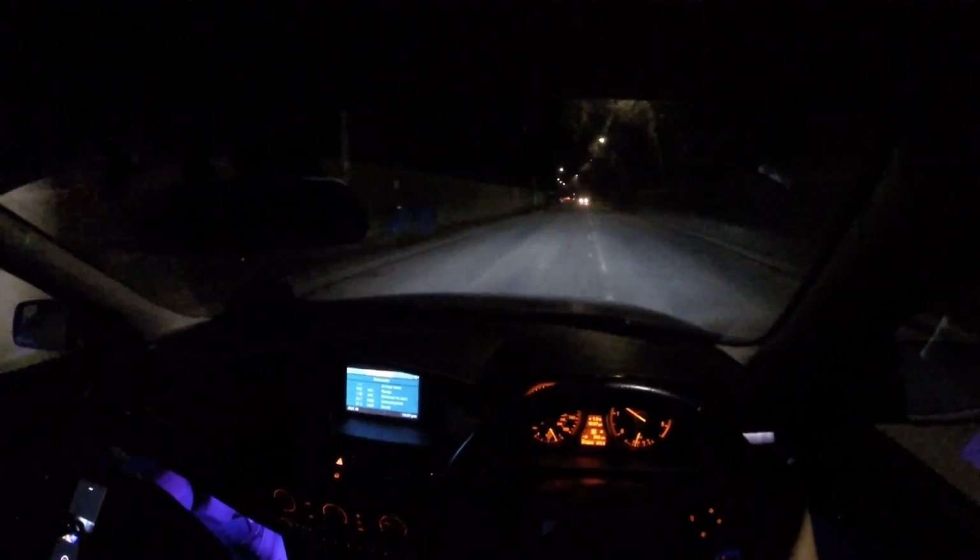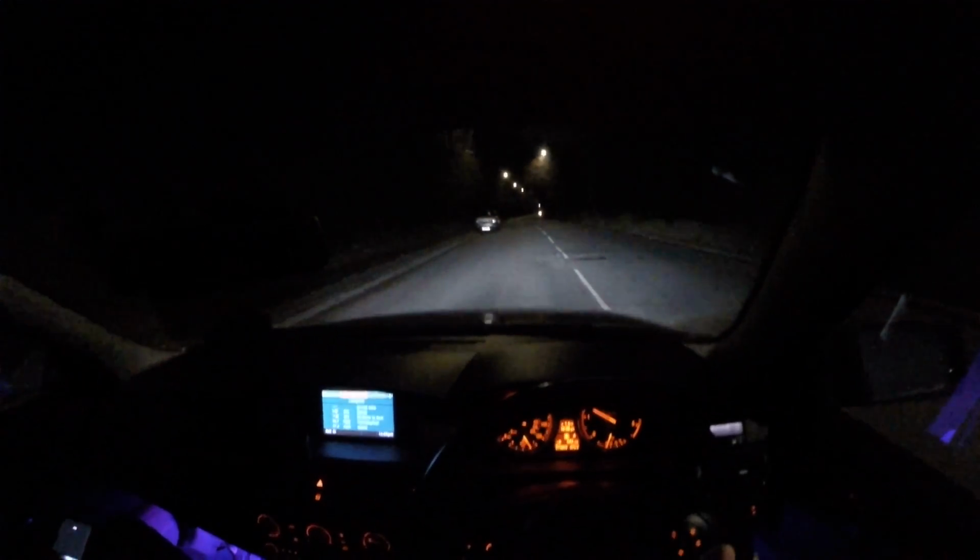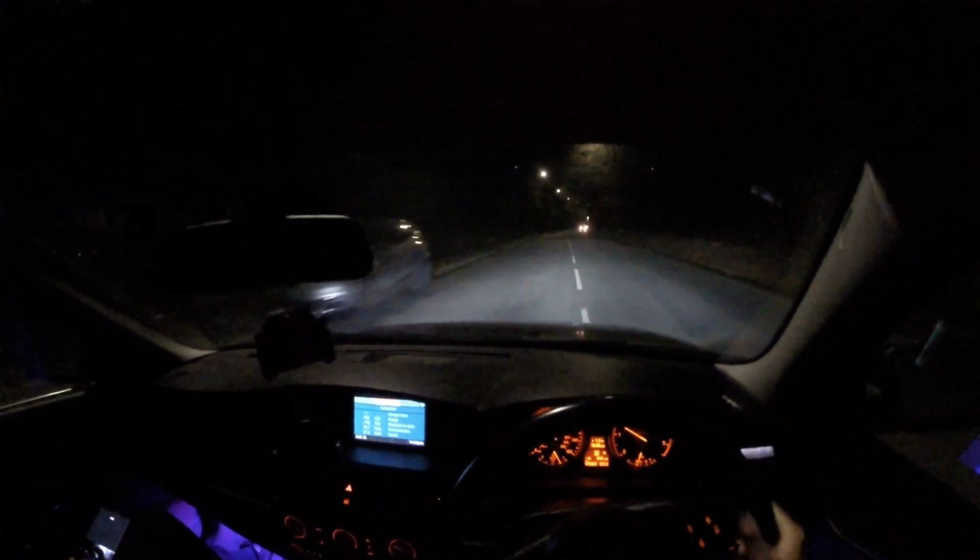These tyres are shit that I have. As you can hear, it doesn't make much noise. It's quite a quiet car compared to my last car. My last car was very loud. This car doesn't make any noise.